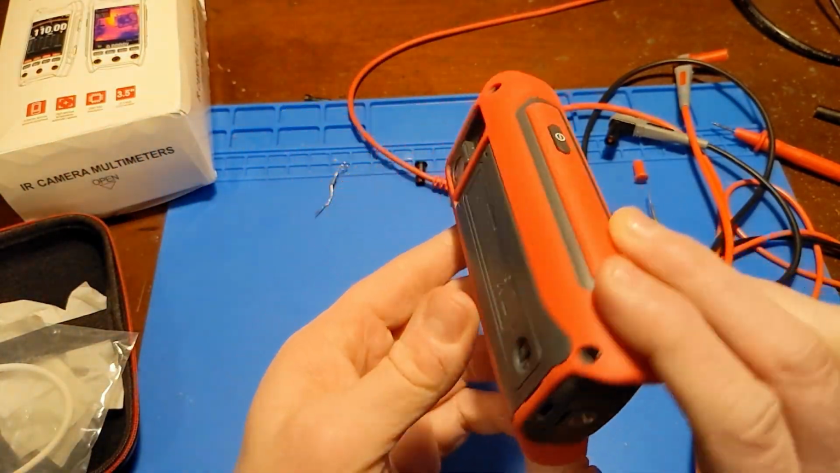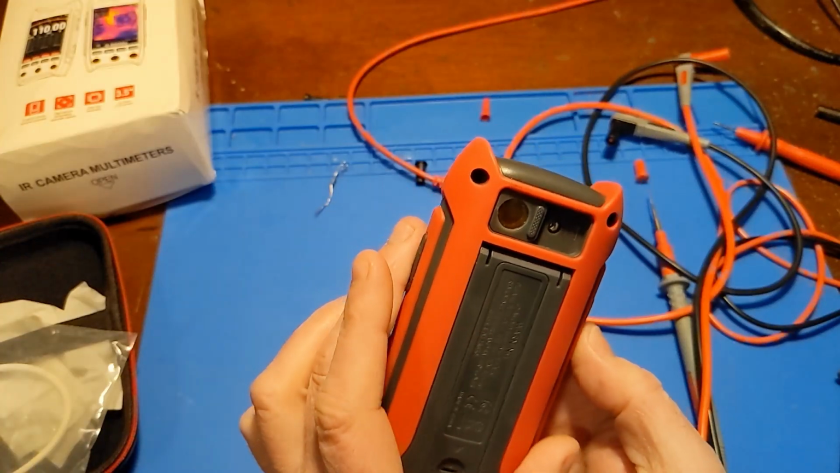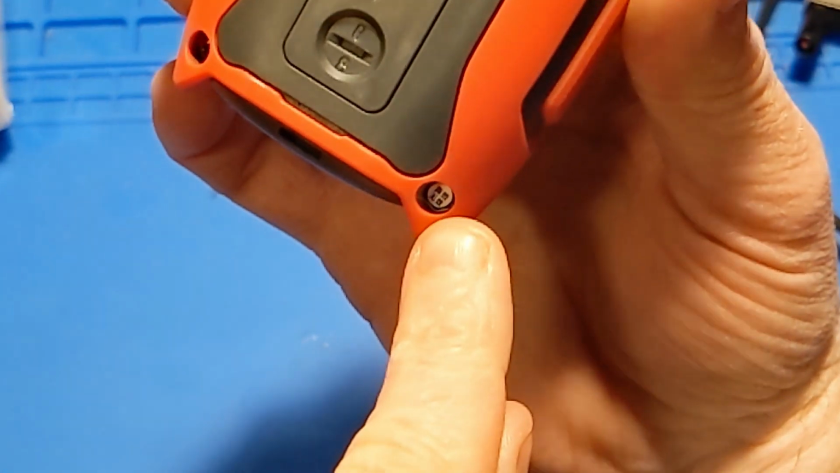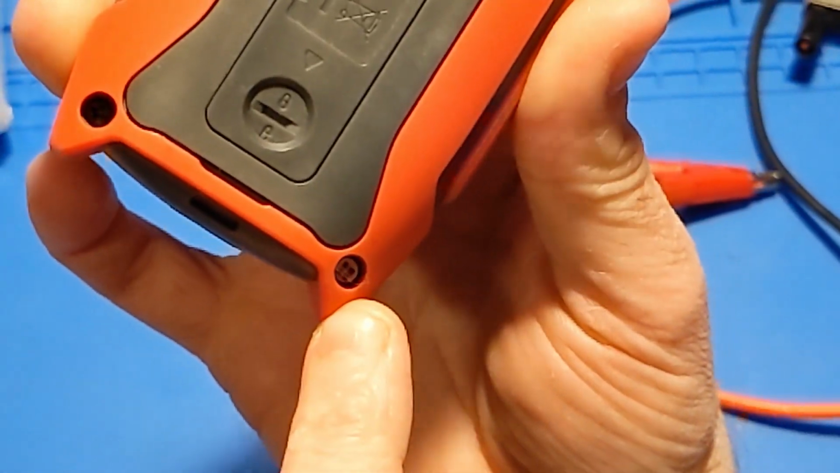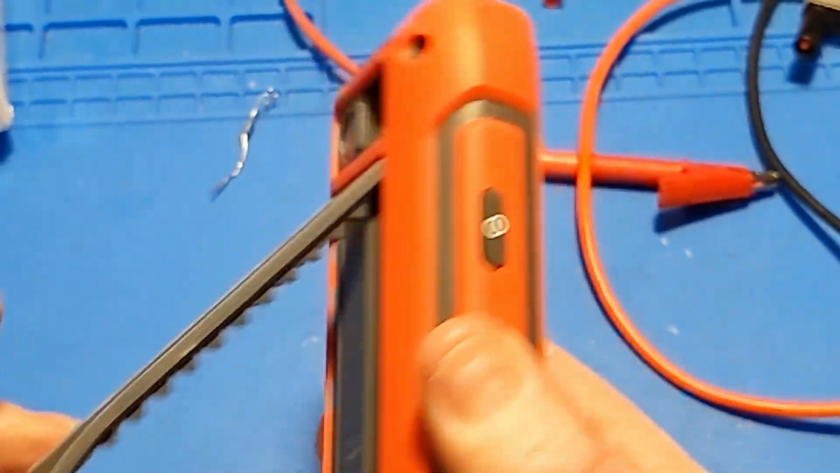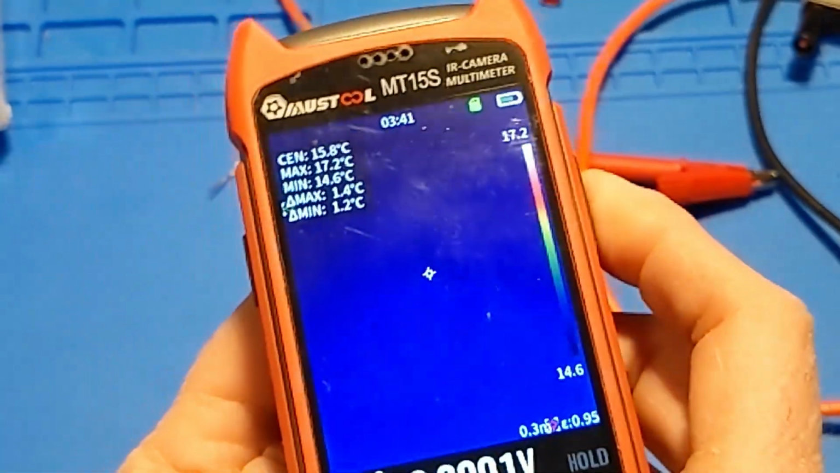So that's a look around the unit. I think it's time to take it apart. I did notice down in this hole they have a little warranty sticker looking guy right in there. You see that? I don't know if to avoid a warranty, but that's what this is all about. Let's avoid some warranties. I want to see what's inside this thing.